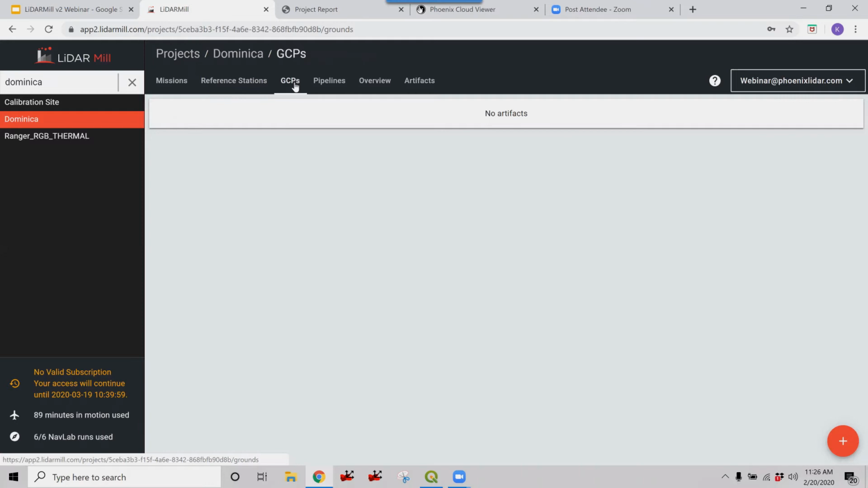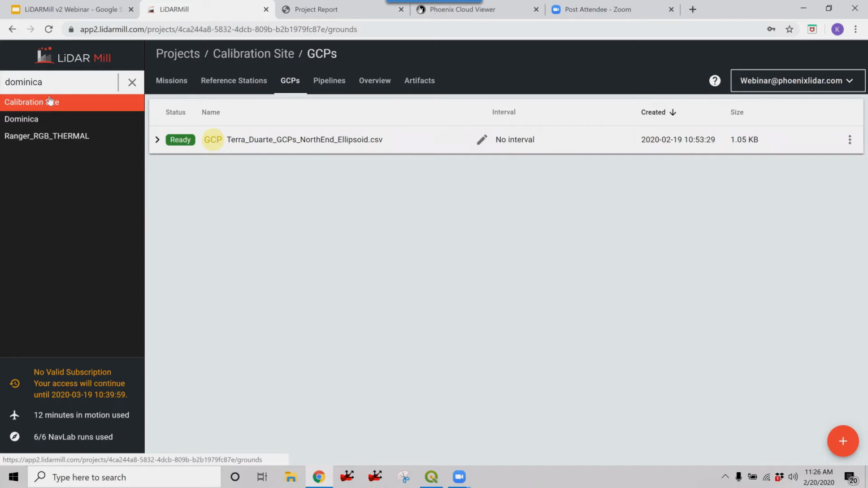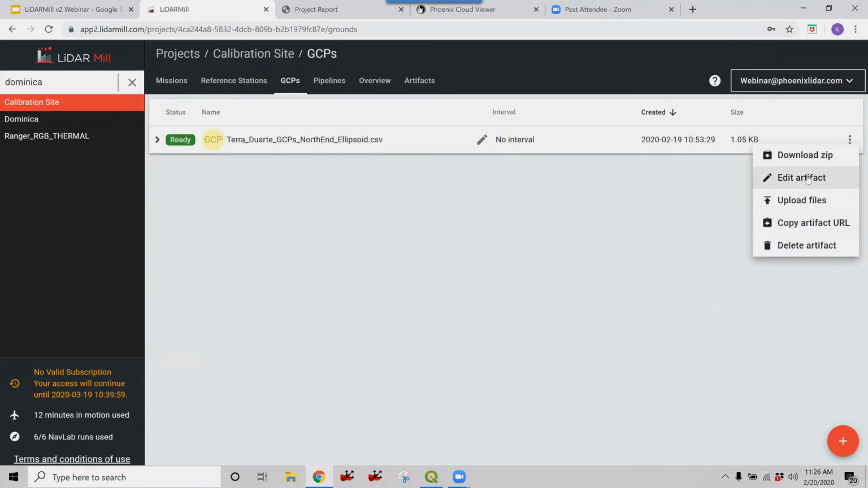Then we move on to our GCP tab. This specific project doesn't have GCPs loaded, so we'll go to a project that does. And the same loading style, you just click on create new GCP artifact down here. I'll edit this artifact.